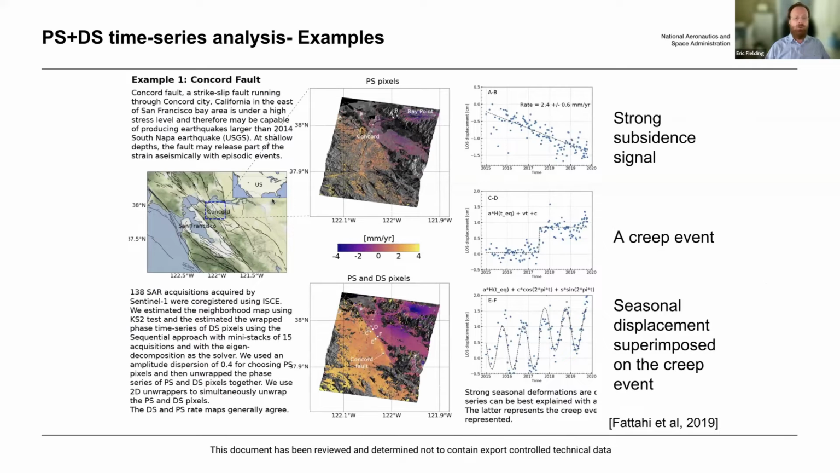So this is just an example. This is actually from work that Haresh did using both PS, where we are extracting just the pixels that have the strong scatterers, and the distributed scatterers from SBAS. They've done work on how to combine those two together. That's something that we're not covering today, but this is just an example of what your time series can be used for at the end, which is to estimate the linear velocity of the ground surface.